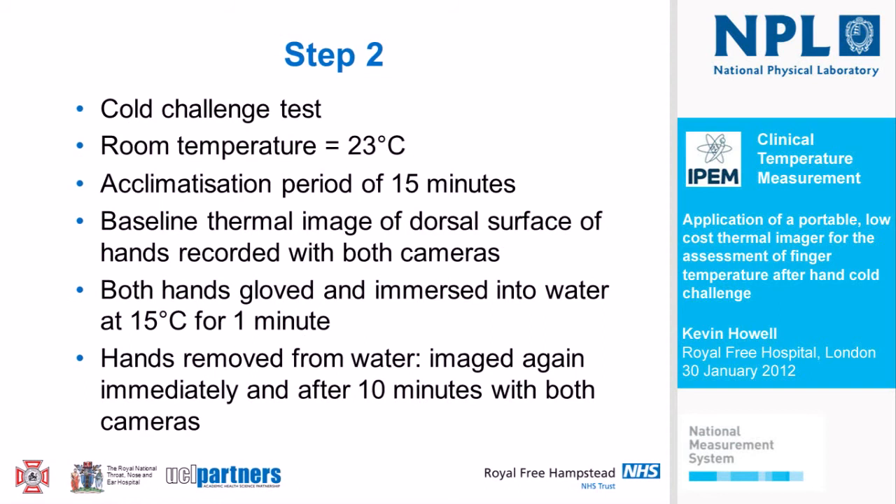The cold challenge test itself, which we routinely do at the Royal Free, is done at a room temperature of 23 degrees Celsius plus or minus a degree. We acclimatise all our patients for a period of 15 minutes in that environment so their temperature is stabilised. We then take a baseline thermal image of the dorsal surface of both hands, and that was done in this case using both cameras. I then glove the hands of the patient and immerse the hands in water at 15 degrees Celsius for 1 minute. It's quite a mild cold challenge really, it wouldn't trouble most of us in here, but remember these are sometimes patients who really suffer the cold. Not enough though to provoke a Raynaud episode, so it's tolerable.